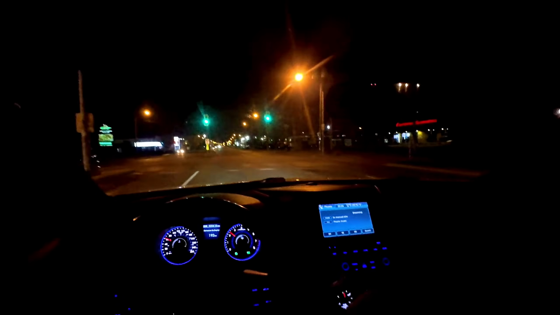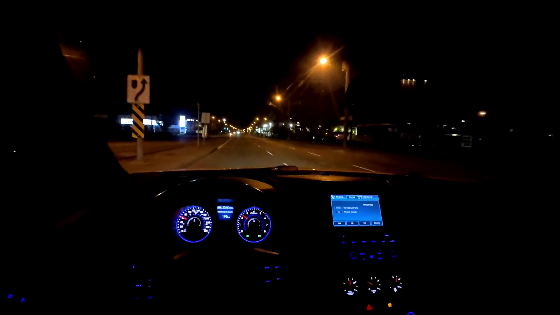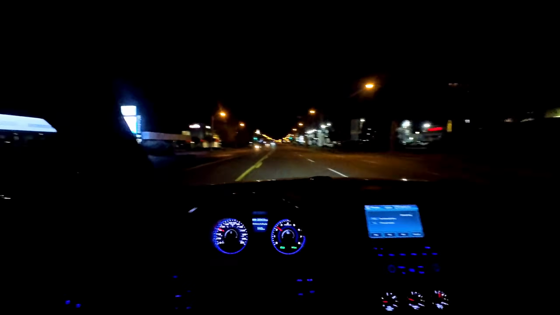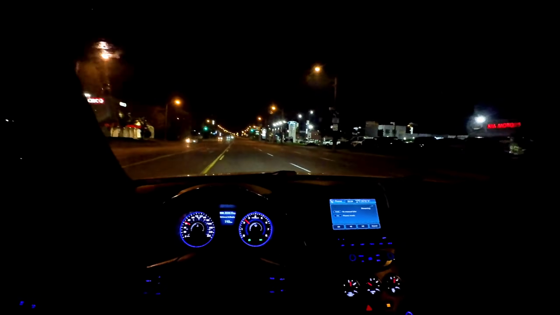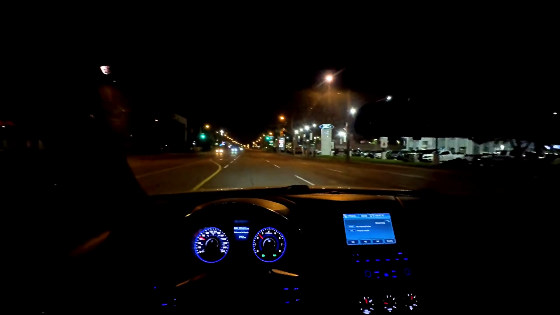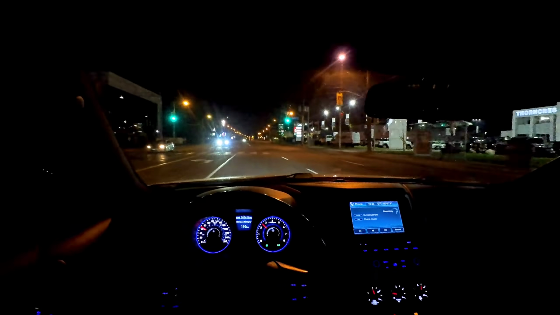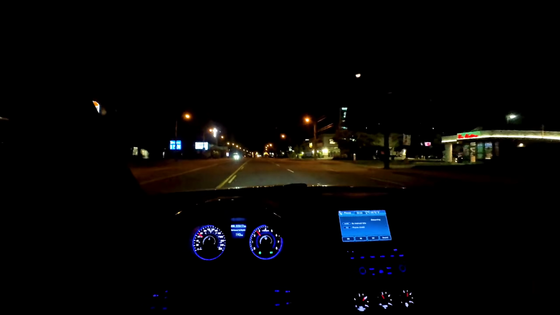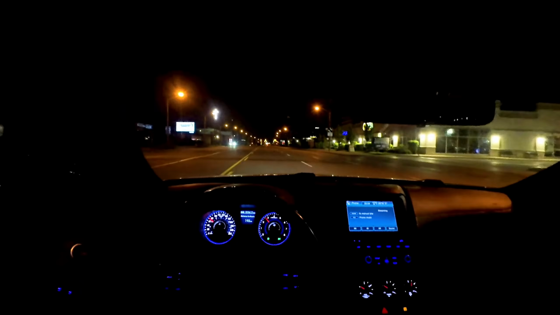But yeah, I do not run a front plate. That is a ticket itself. Exhaust is a ticket itself. What else? These windows over here, I think that would be a ticket themselves. If any cop is watching, this is AI created format, bro. AI created. I swear. It's all AI, bro. I'm not even driving.